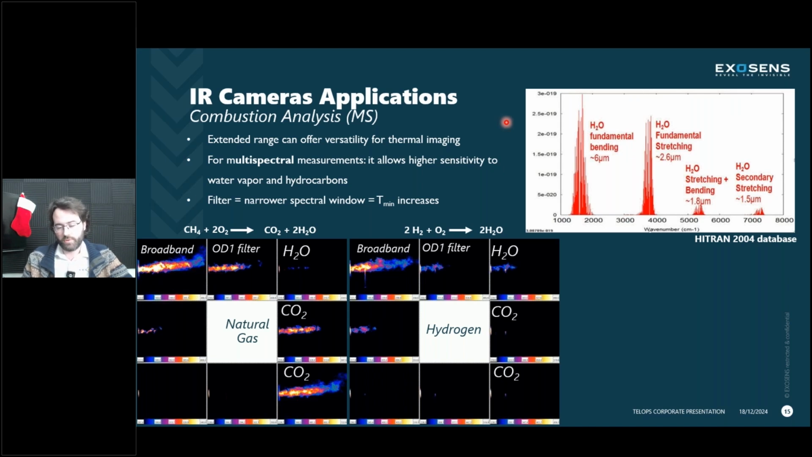And with our cameras, with a multispectral camera that had an extended range, that midwave extended range that I mentioned before, allows for a slightly better visualization of water vibrational states. So with that extended range that we can see here in our image, we can see the water quite a bit better than with a standard midwave detector.